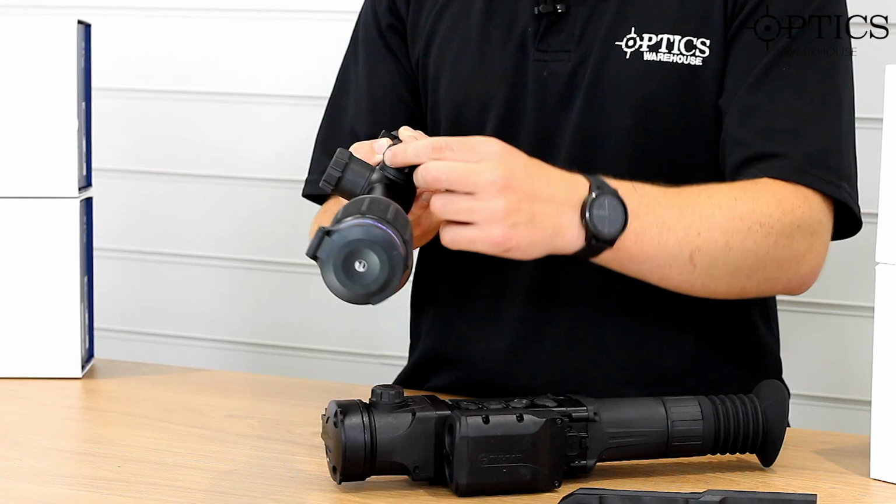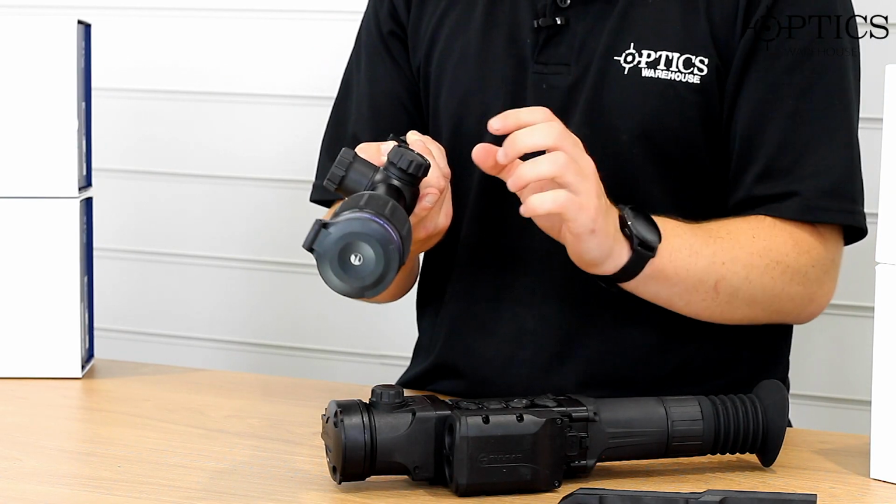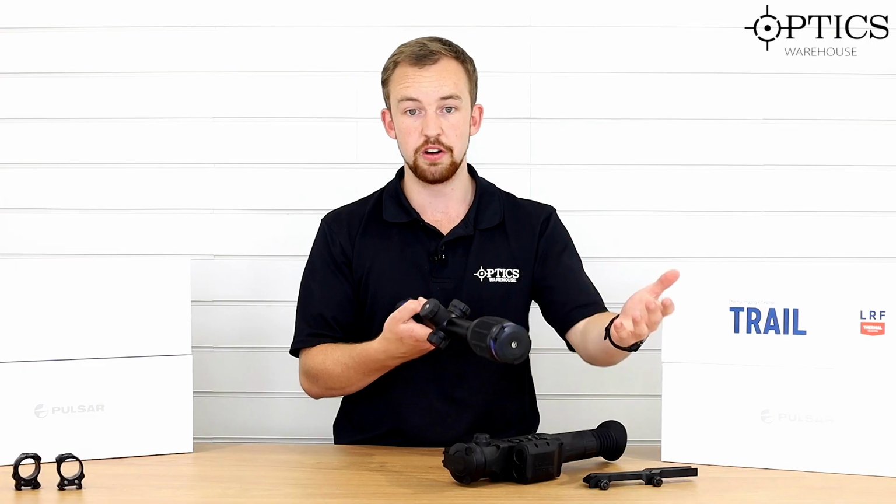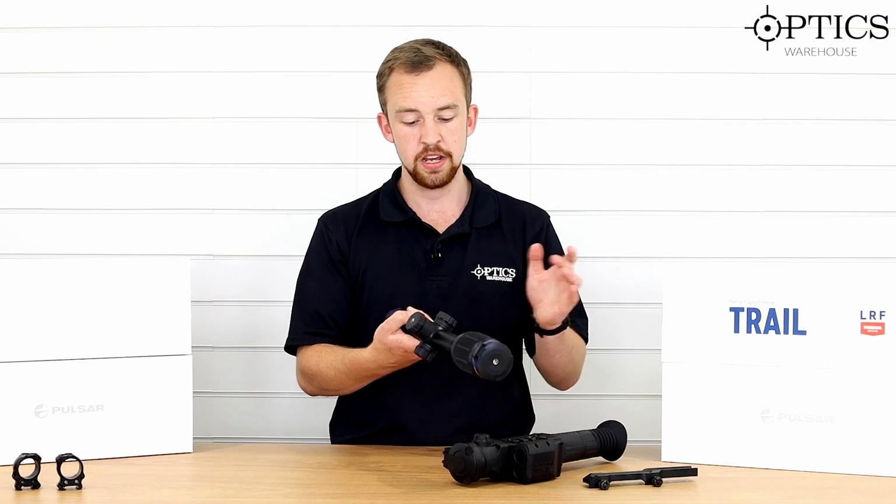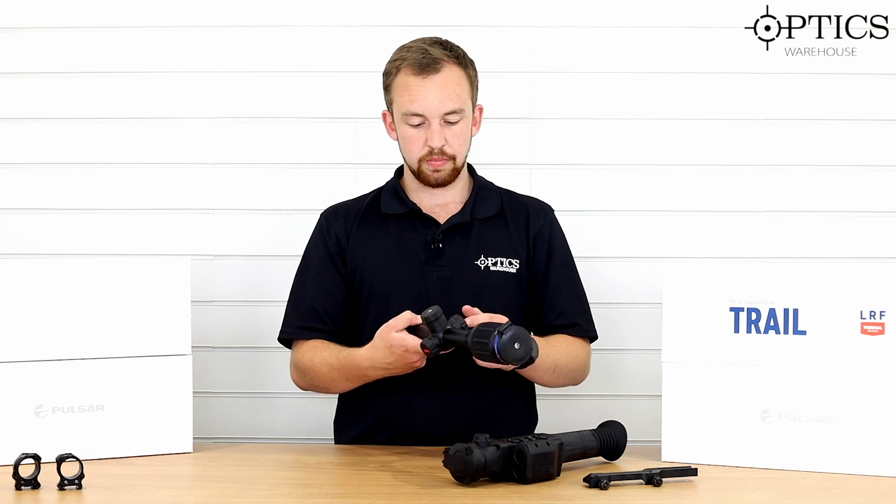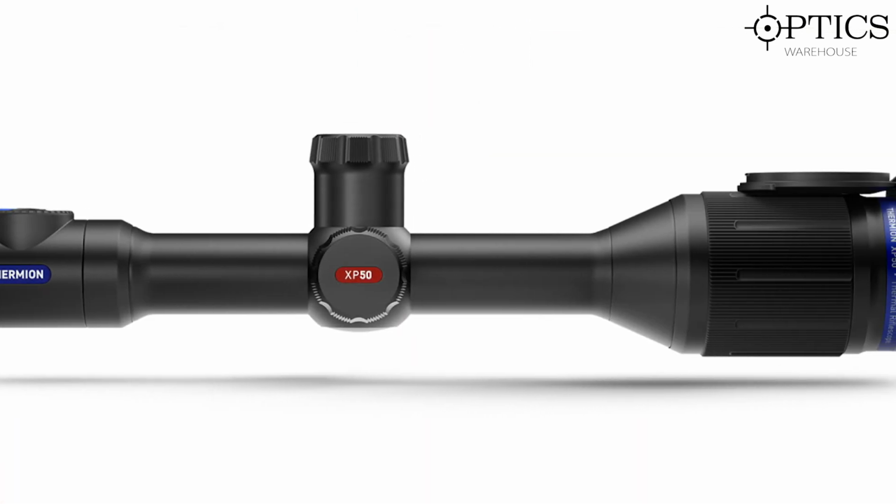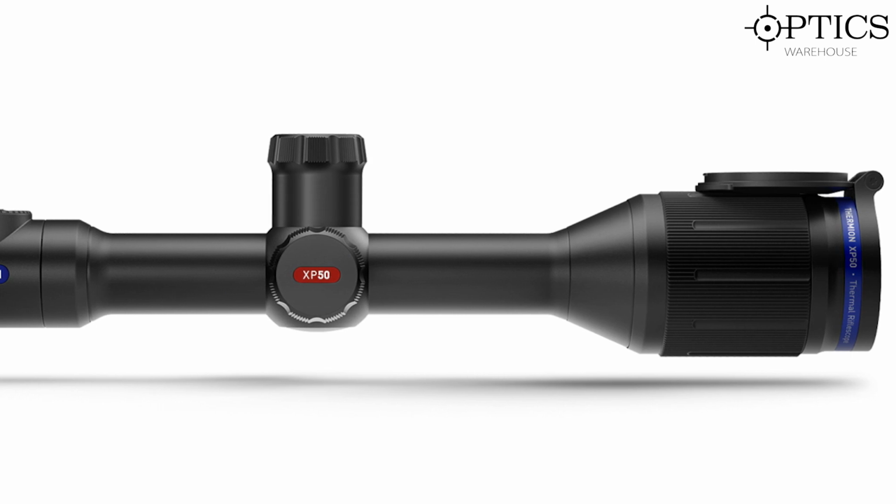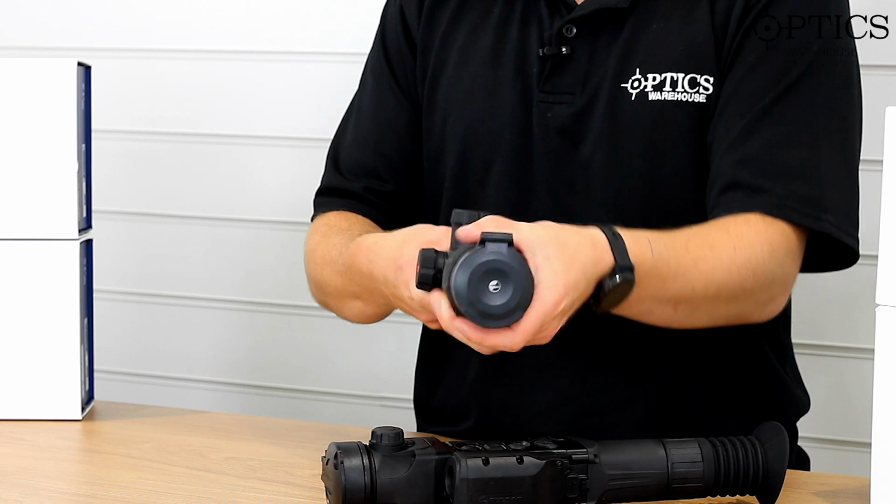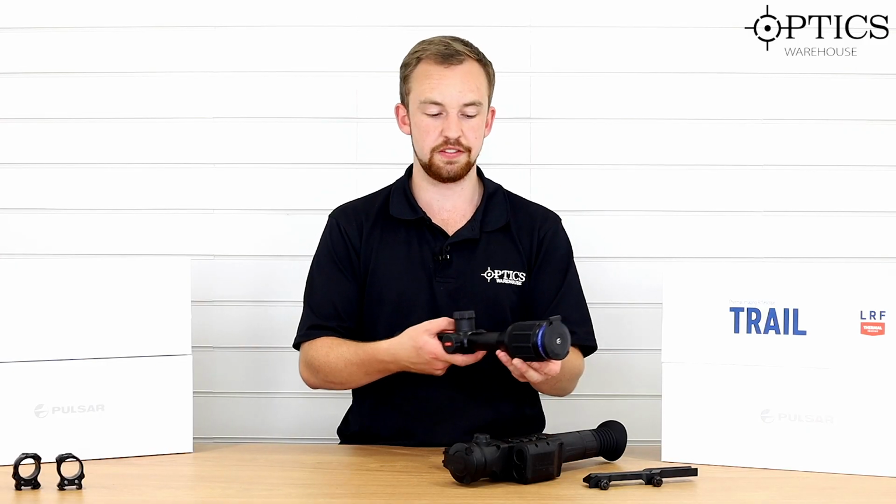Again, you've got your clicky up and down that you can scroll through the menu. It's really smooth, quite tactile clicks, so you can actually hear when you're going through each one. And again, you just press the button, go on each setting, and there you go. Moving forward onto the scope, you've got your objective focus. So say you moved on from your target at 100 yards up to 300 yards, all you do is just turn your focus just like that, so you can bring whatever it is you're shooting at into focus.